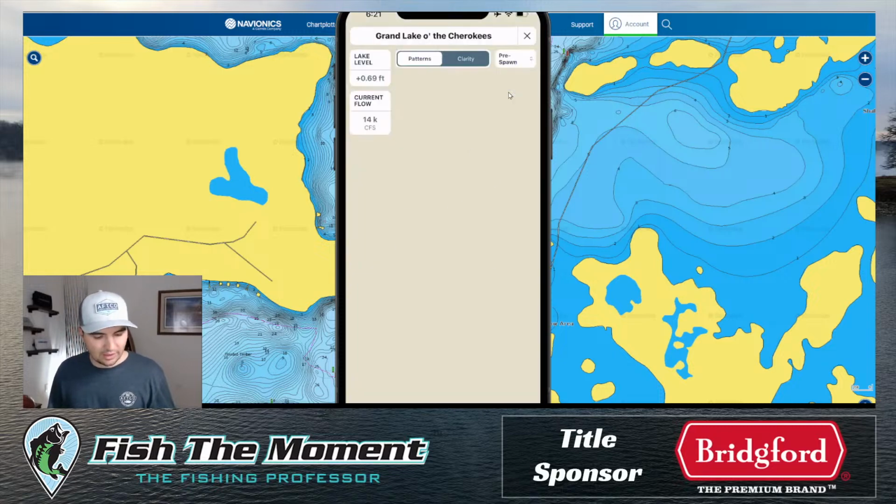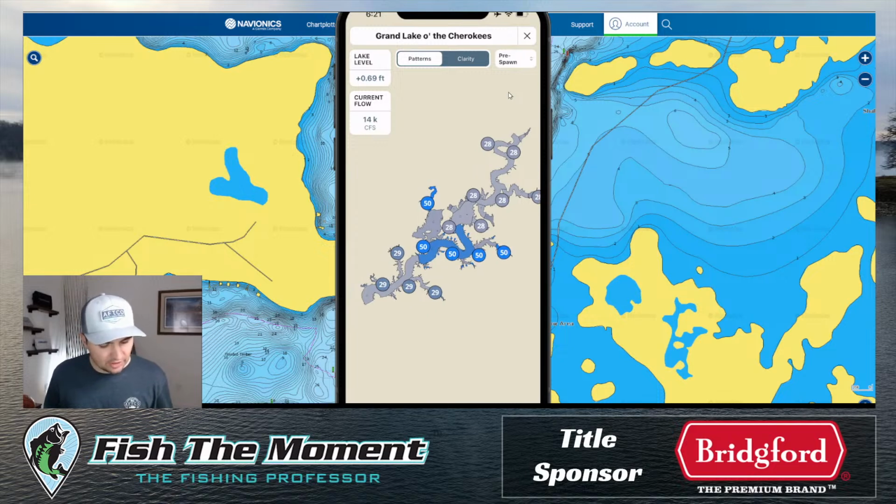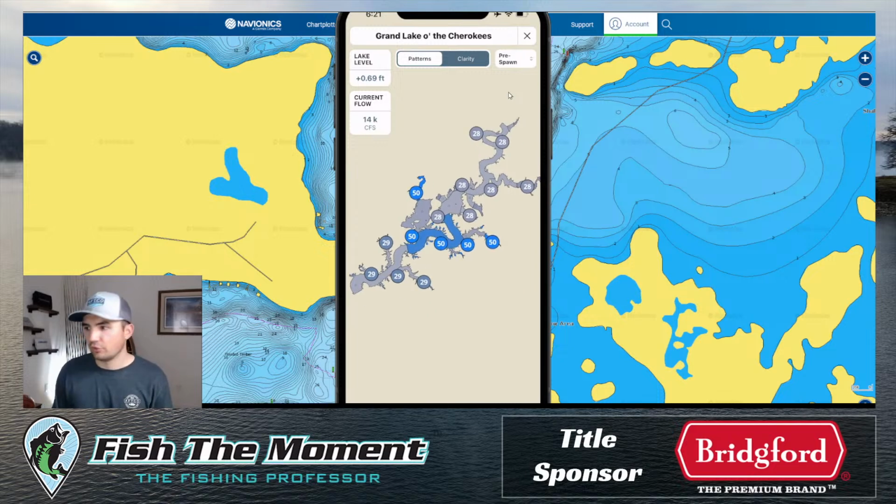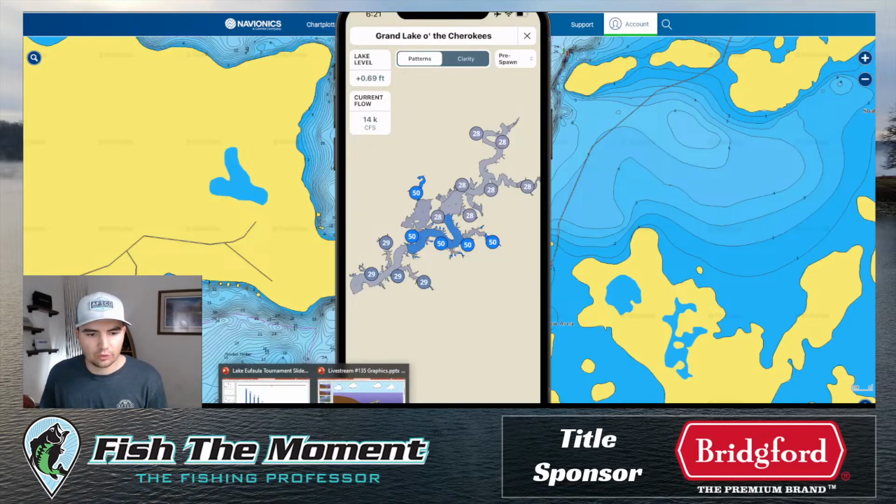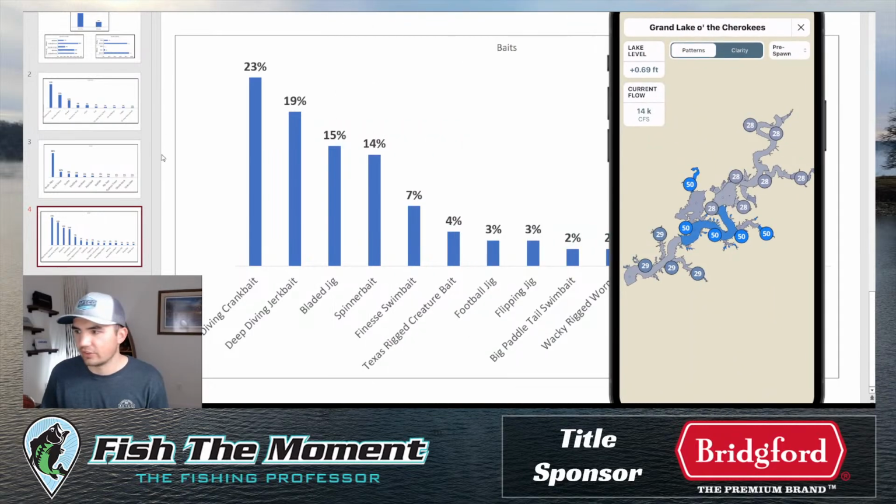So basically what you can do is if you log into the Deep Dive app and, for example, go to Grand Lake of the Cherokees, you're going to be able to see this new map view. This is basically our patterns viewer. And the patterns I was showing at the beginning of the video from Lake Eufaula, where I was showing you all these graphs and charts and all that stuff, this stuff here,